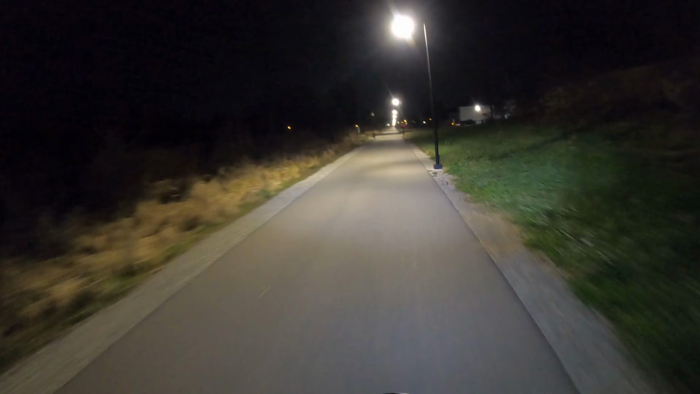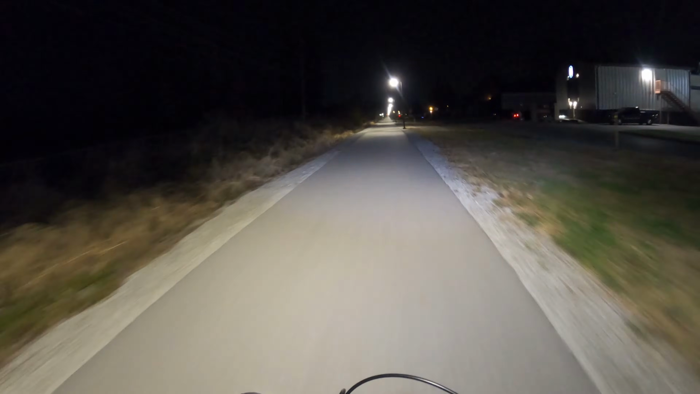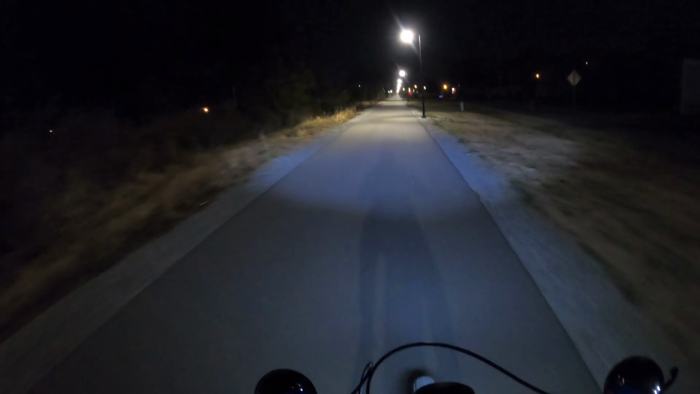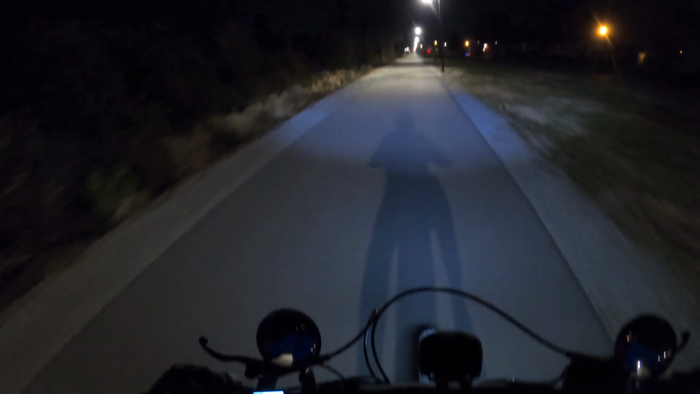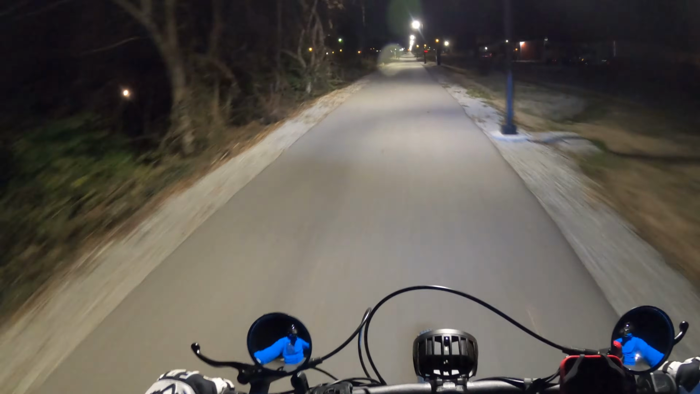So this is just going along the Discovery Trail. It goes behind some different residential areas, and then there are a few businesses. At some point, I can't remember if it's this one or not, it's harder to tell at nighttime, there's some type of gun shooting range place. And then there are a few other businesses, and if you keep going, it will come out to some main roads with gas stations and other businesses.